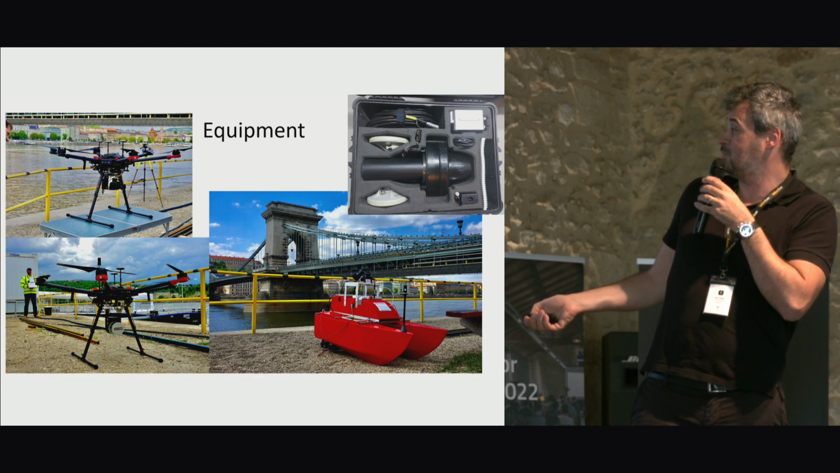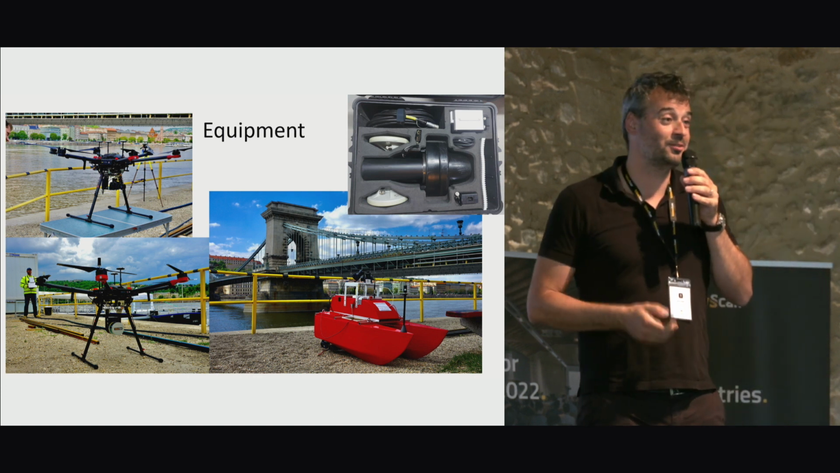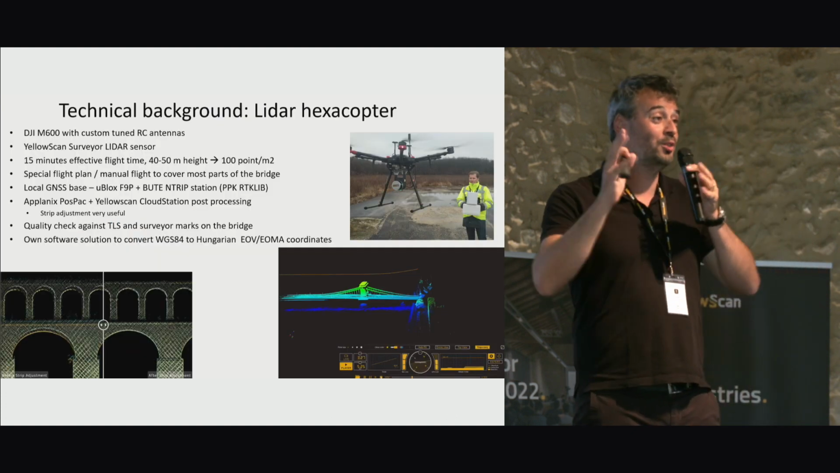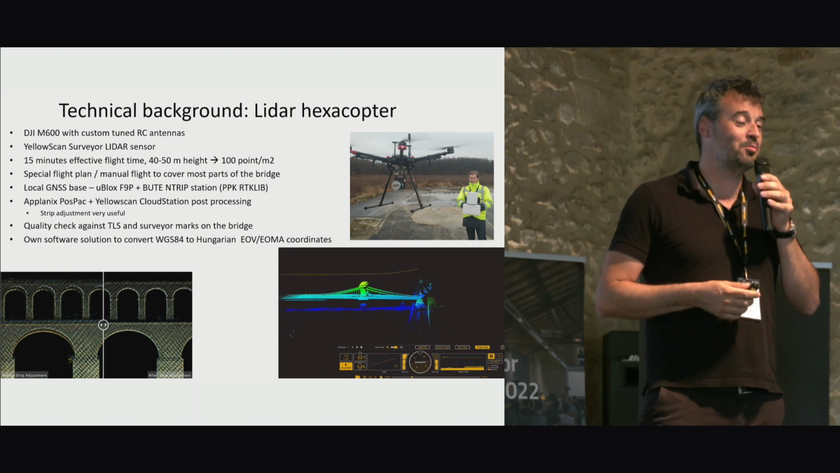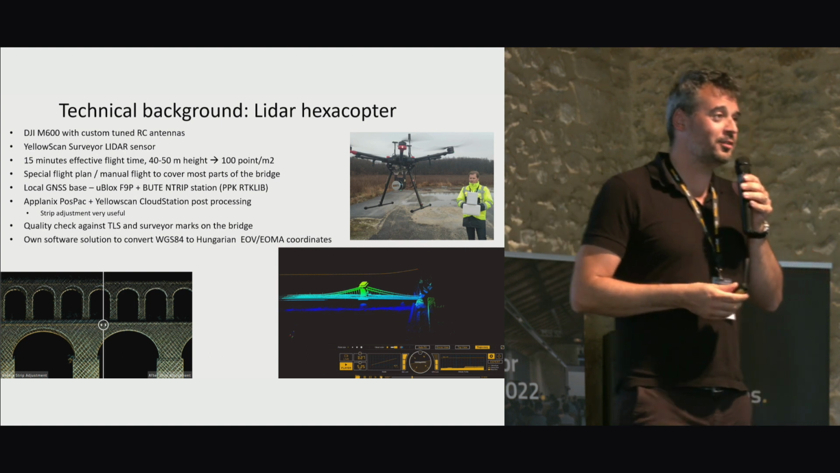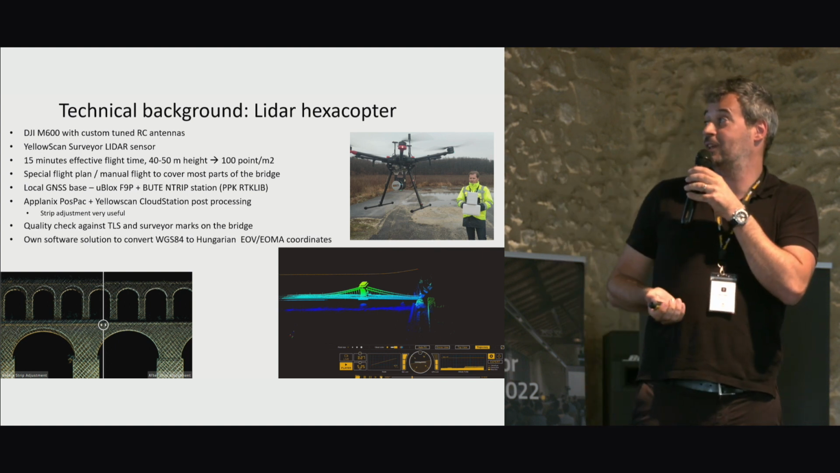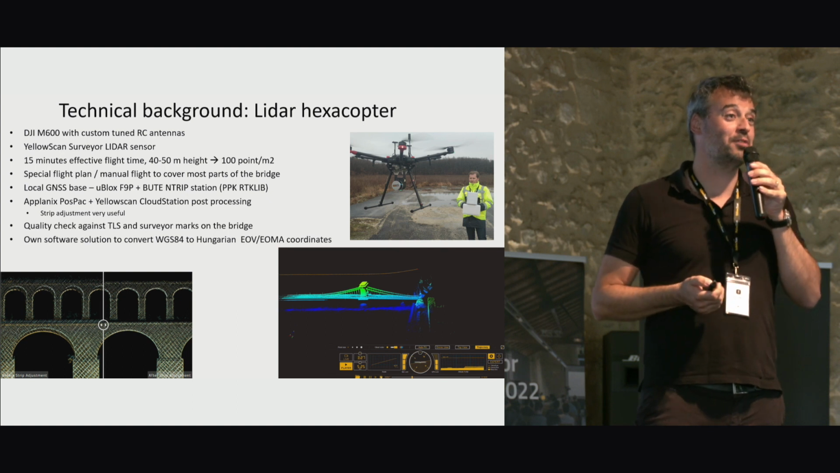Notice that actually it has 2 GPS antennas and 2 cameras mounted on it. So it's a quite unusual setup, and we had to develop a lot of custom software and custom tailoring to handle it. So you have heard about the YellowScan products today already. We were using all the tools available.